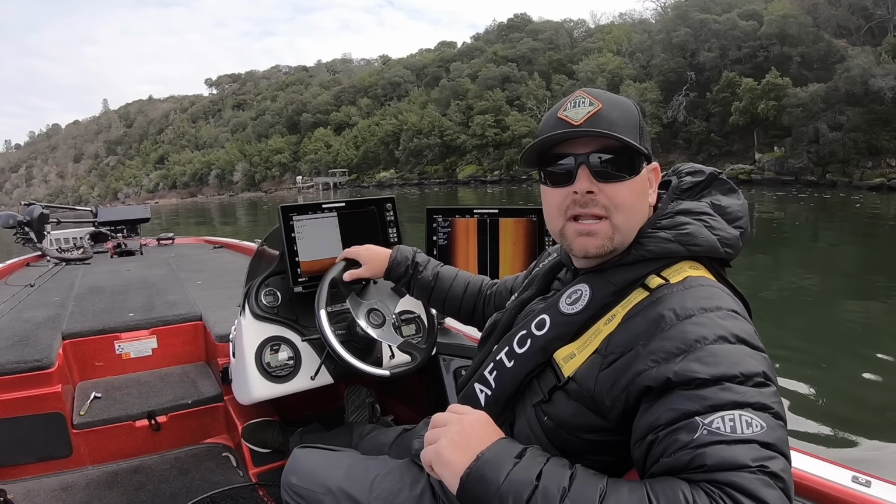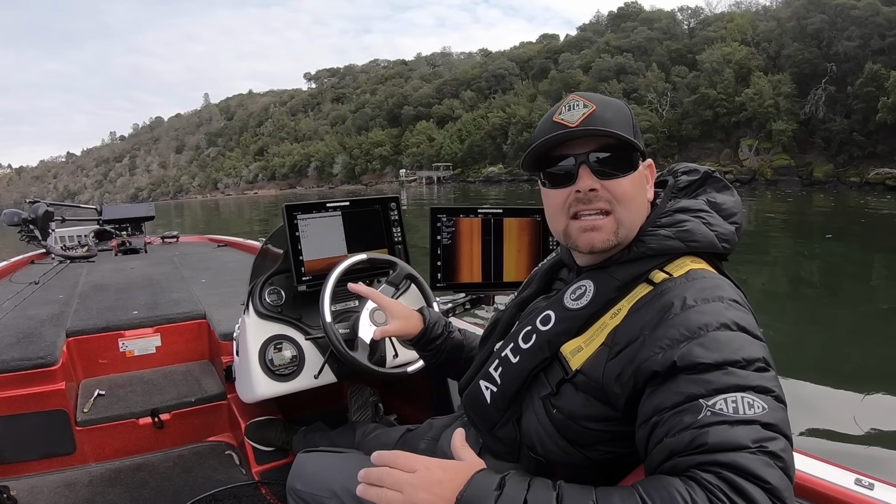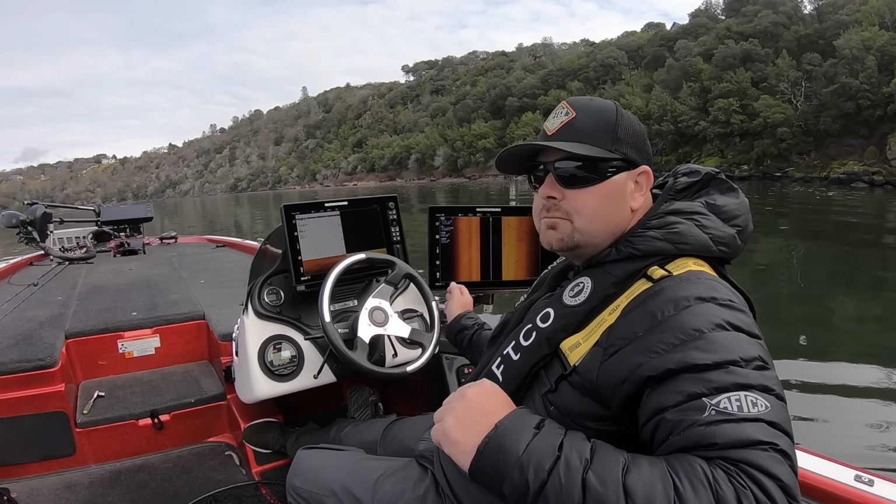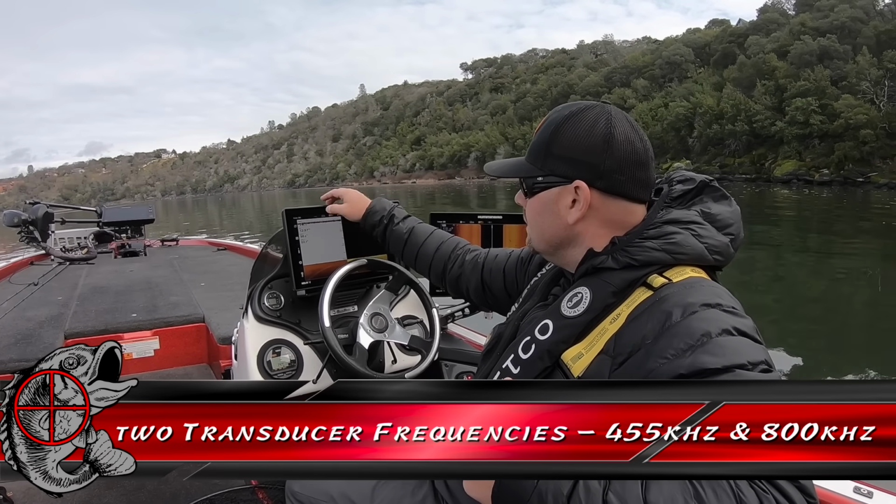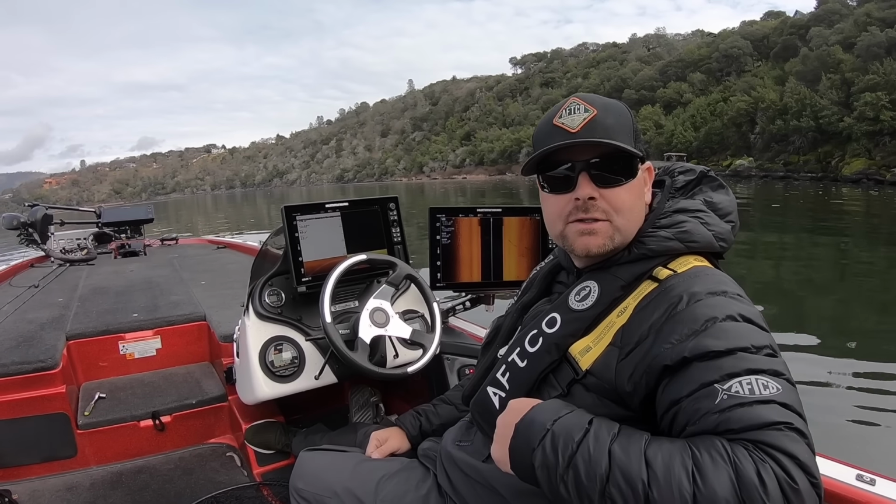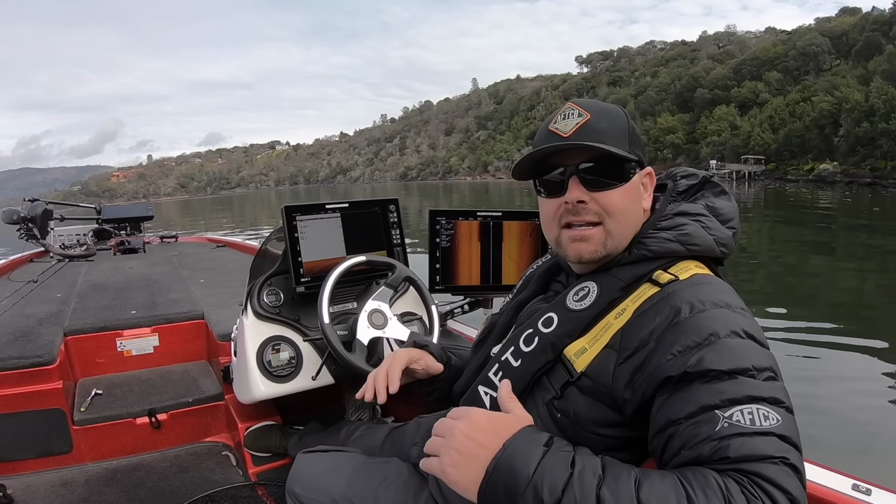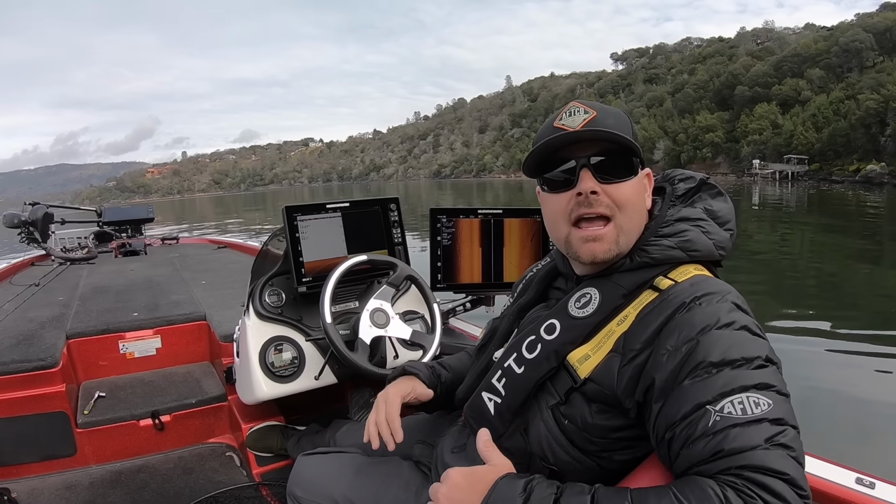These are Humminbird units. They are the first and only unit to expand into the megahertz category, mega imaging. So what that means, most electronics have a 455 kilohertz and an 800 kilohertz. Now what that means, the more kilohertz, the more detail. So if you're on a unit that you don't have the mega imaging, we'll get into that in just a second, you have your 455 and your 800.